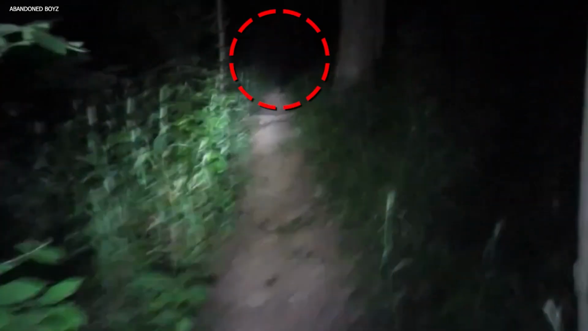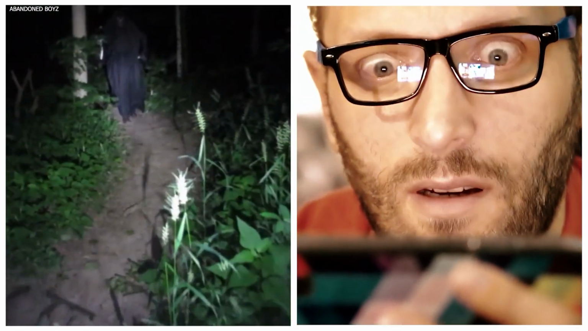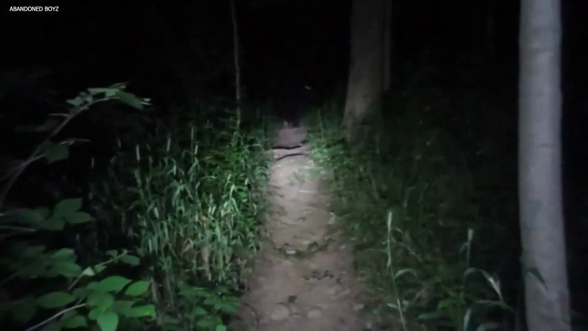Recorded in the woods, this video shows a strange human-like figure dressed in all black, standing alone in the middle of the night. The figure also appears to be moving towards the person with the camera. When the video was uploaded to the internet, it left everyone confused. Many people from the same area claim to have seen this figure before, but no other evidence besides this video has ever been found.